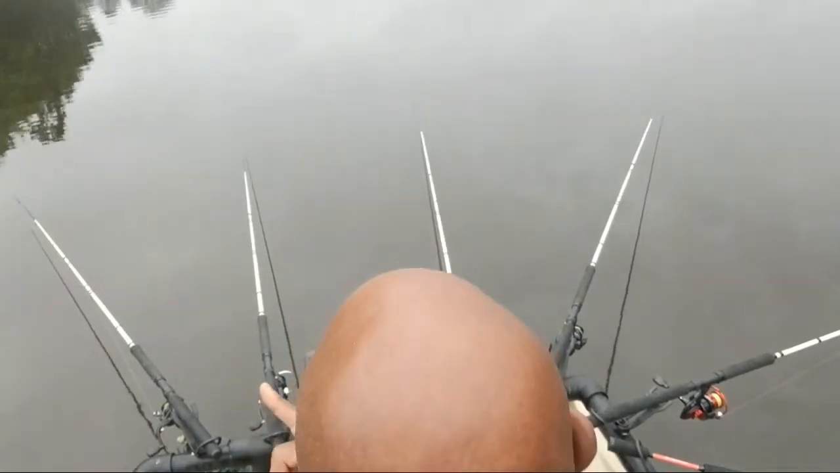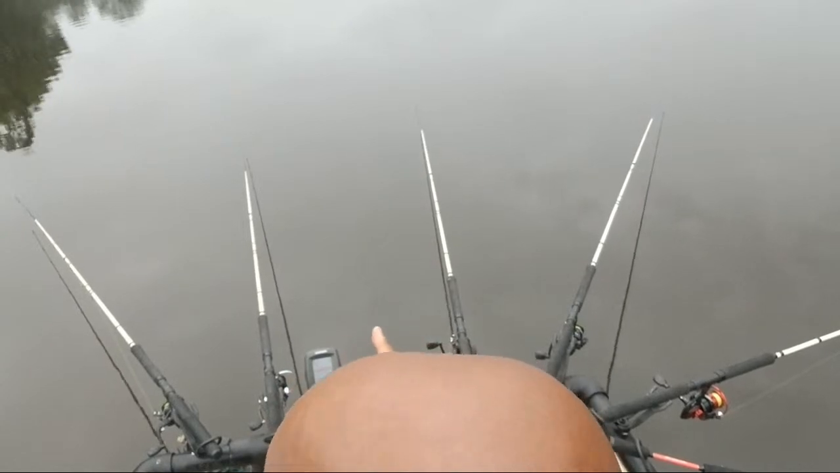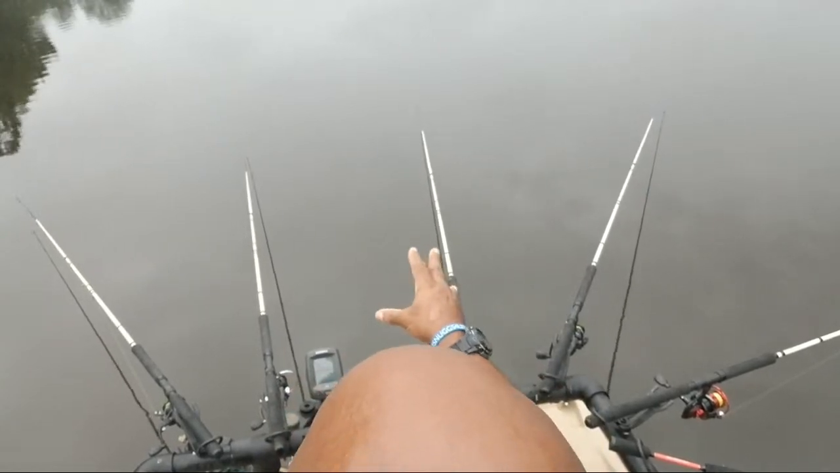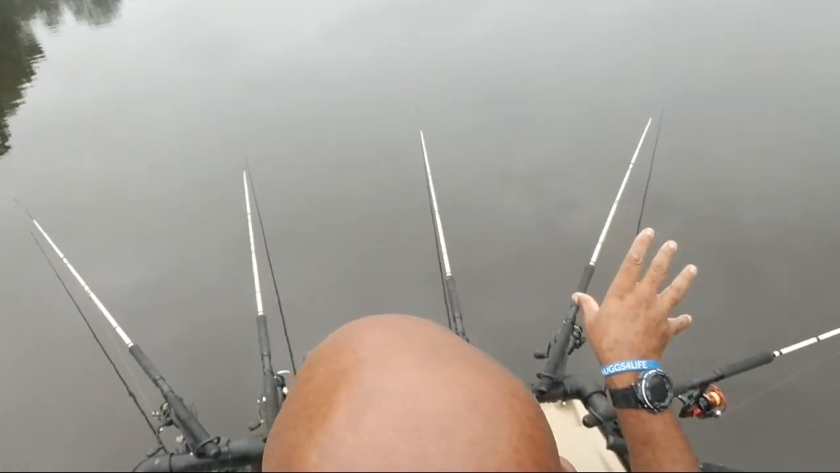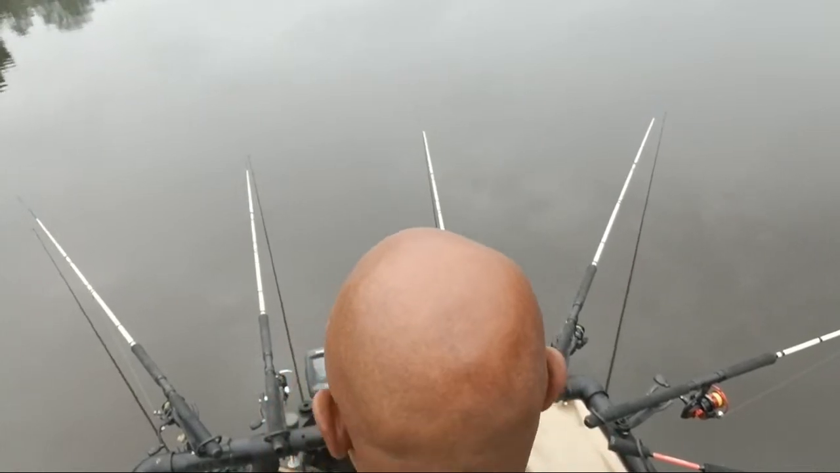Haven't thrown a marker out because I don't see any fish. Okay, I'm on a 6-foot flat right here. And let me mention this to you as well. Sometimes, guys, your poles will mark the fish for you. Because my poles are 10 feet, 9 feet, they may hit the fish before my transducer does. So once you catch a fish, you know to throw out your marker. You can see where you are.